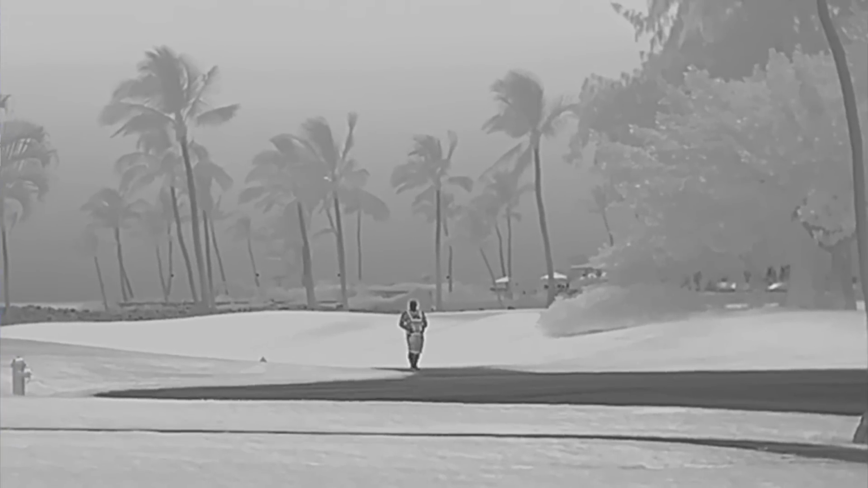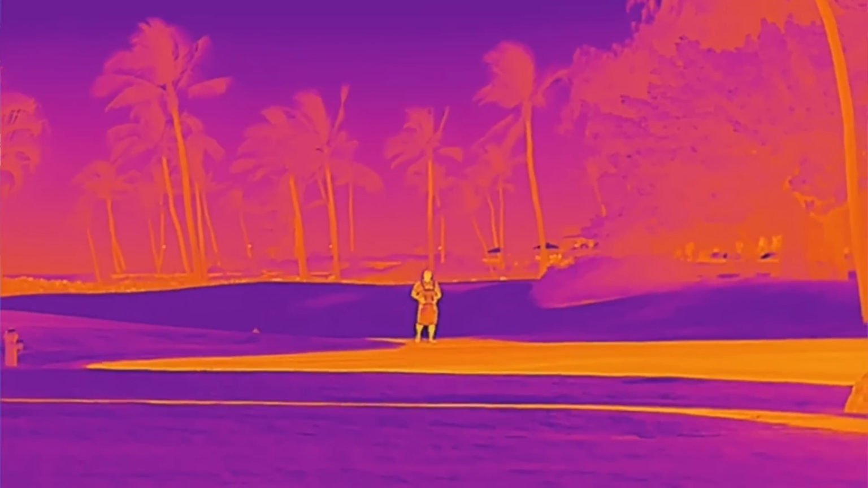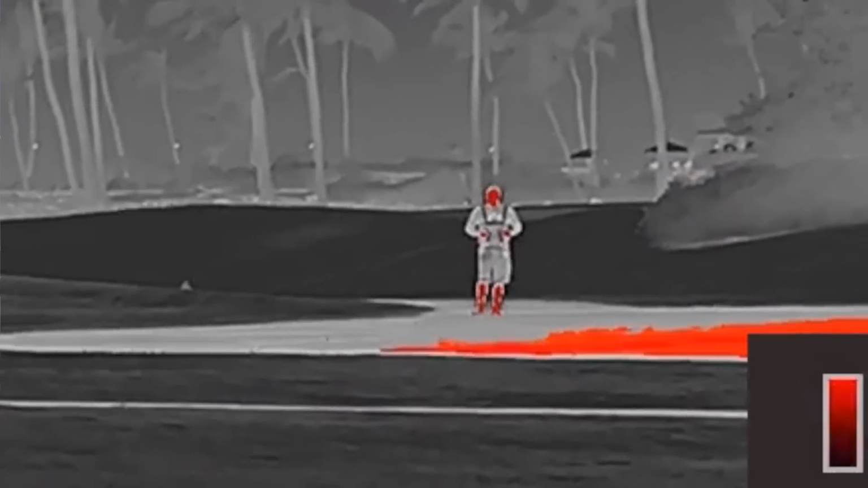He has something in his hands. We don't know what it is. You may or may not be able to discern it with a 384. Definitely with a 284 you would not be able to. With a 640 level resolution, I would say you probably would be able to tell.